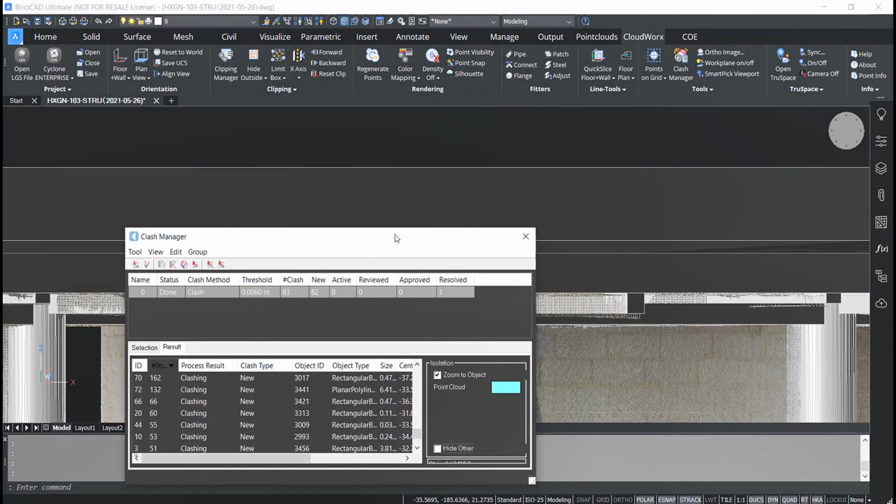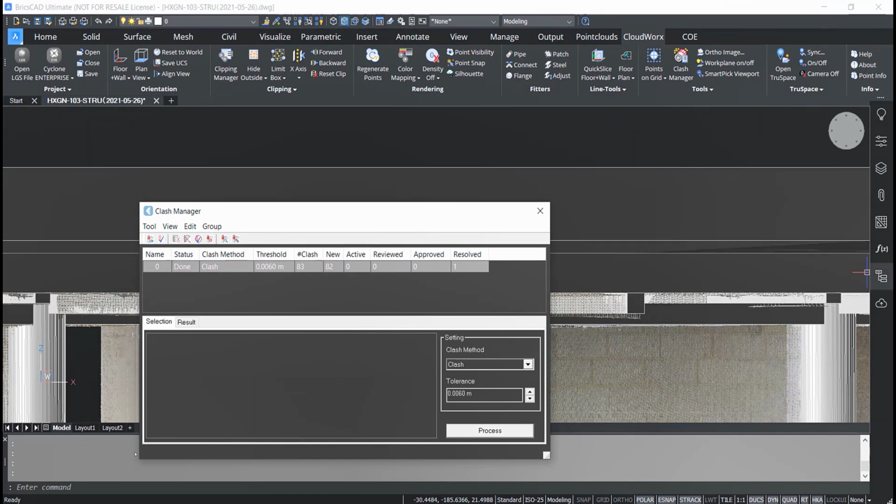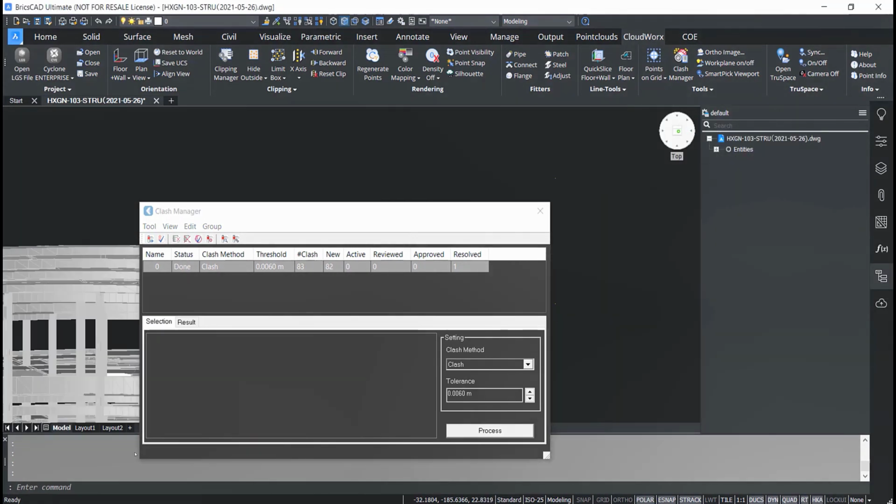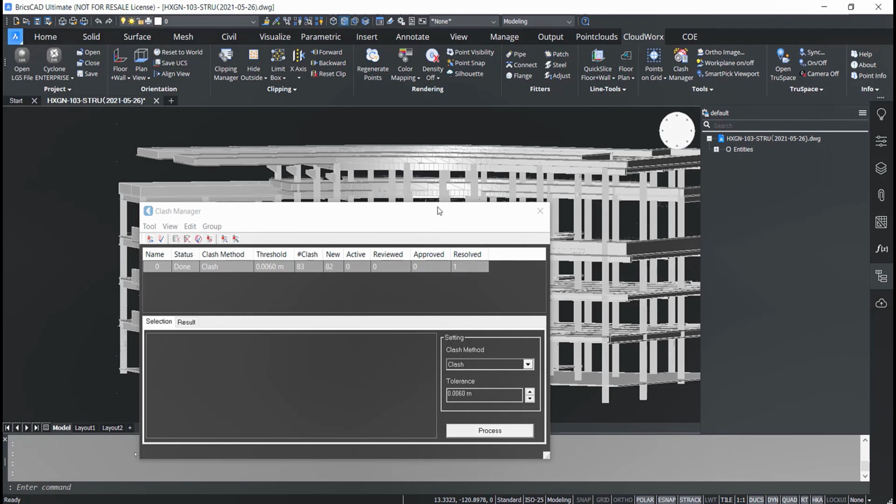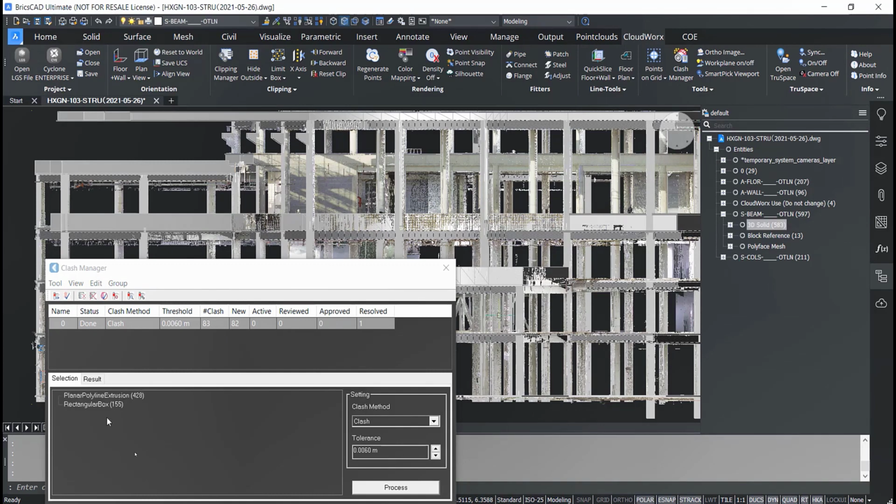And you see here I mentioned being able to use selection sets. So in this case, I'm just demonstrating that anything you select within BricsCAD gets added to the Clash Manager. So it's really easy to get just what you want selected from your model and run a clash check against it.